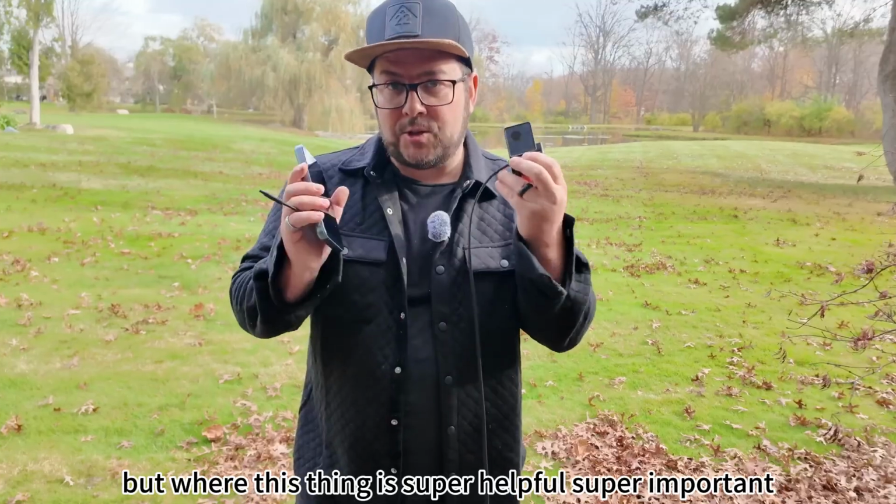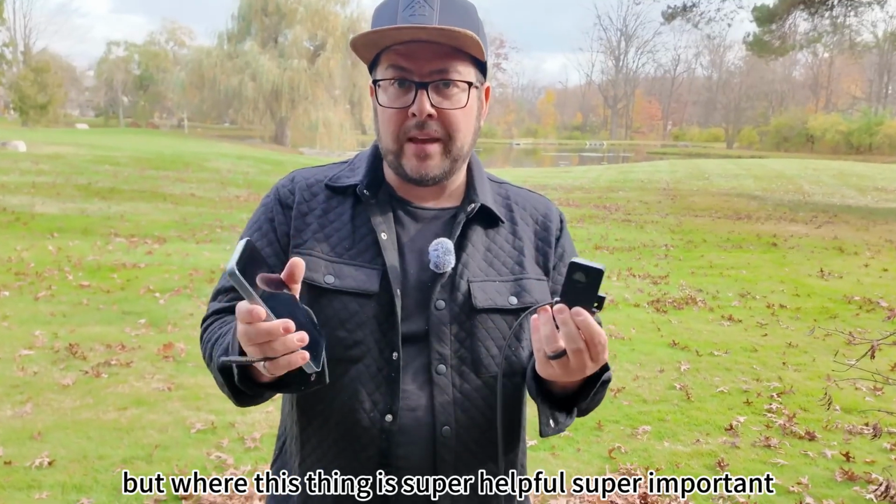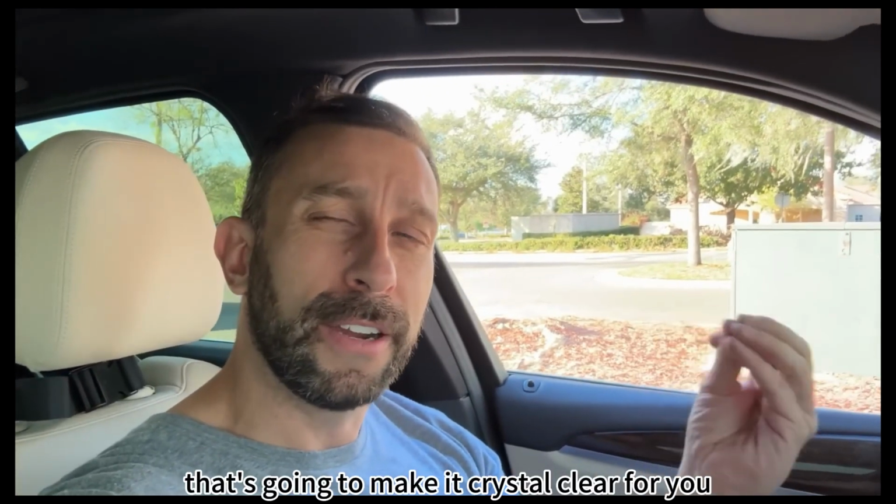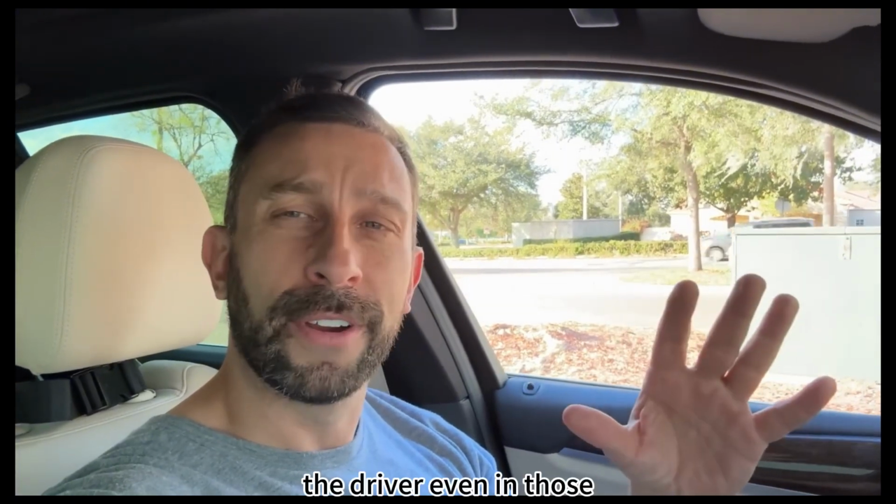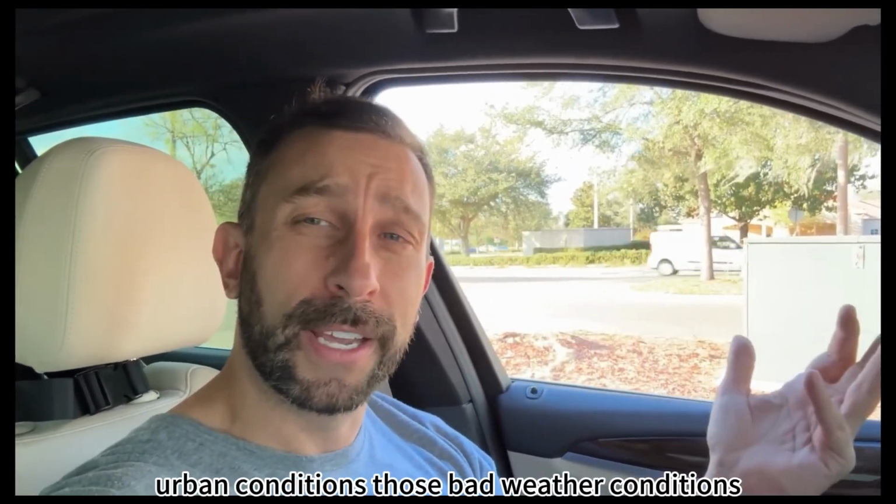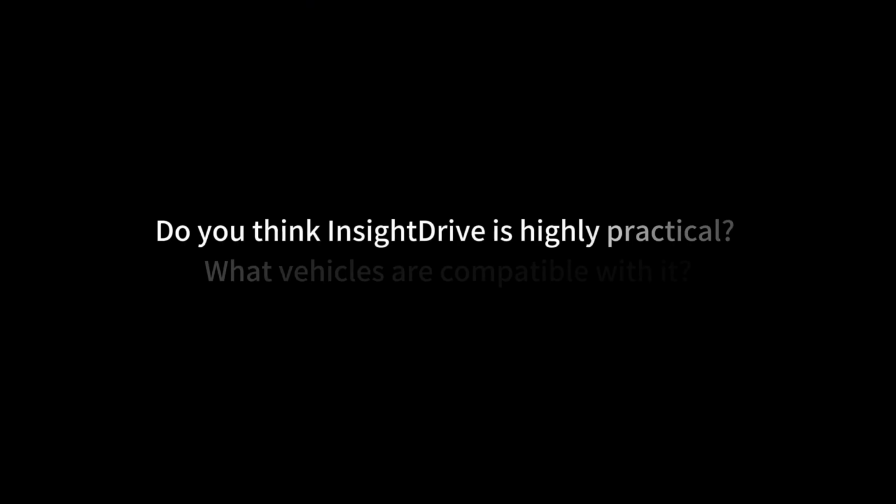But where this thing is super helpful, super important, it'll give you confidence in those crazy weather conditions or at nighttime. It's going to make it crystal clear for you, the driver, even in those urban conditions, those bad weather conditions, and at night.